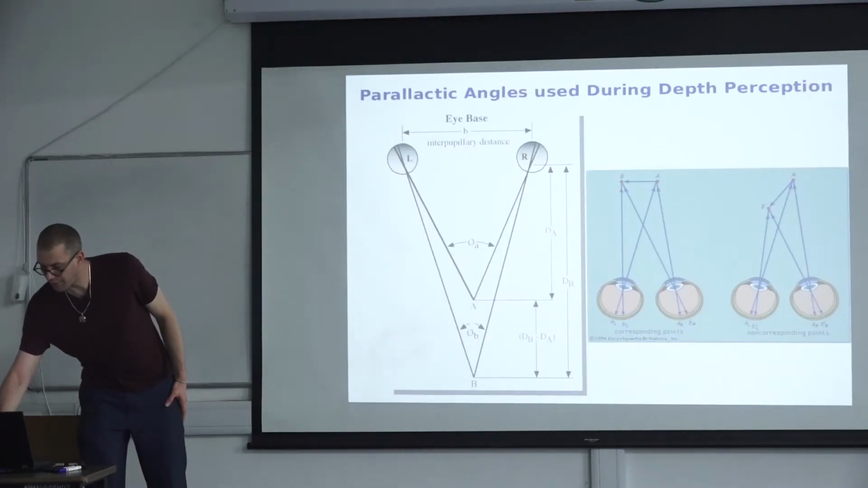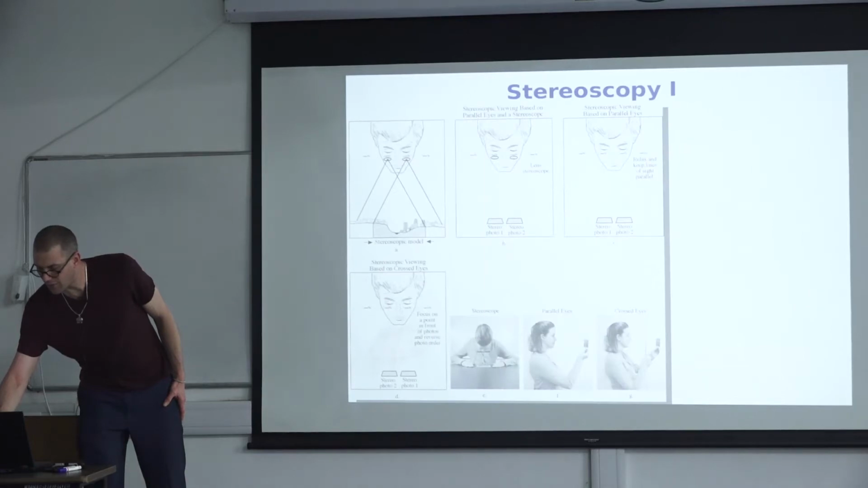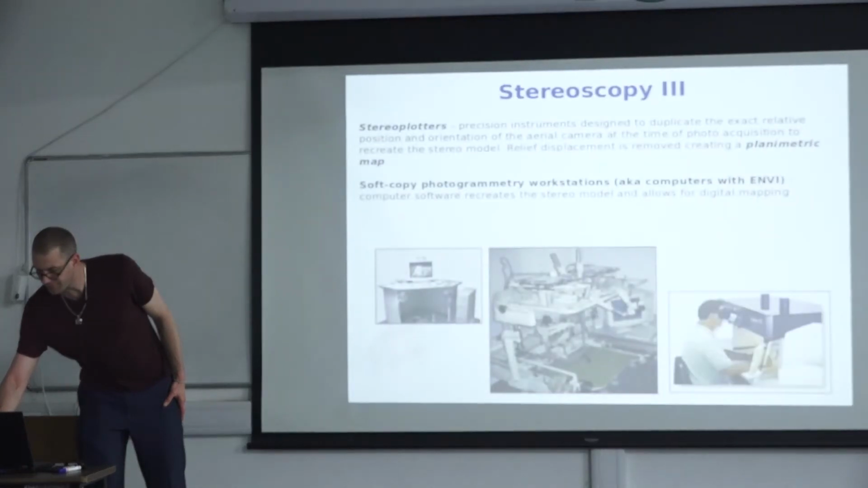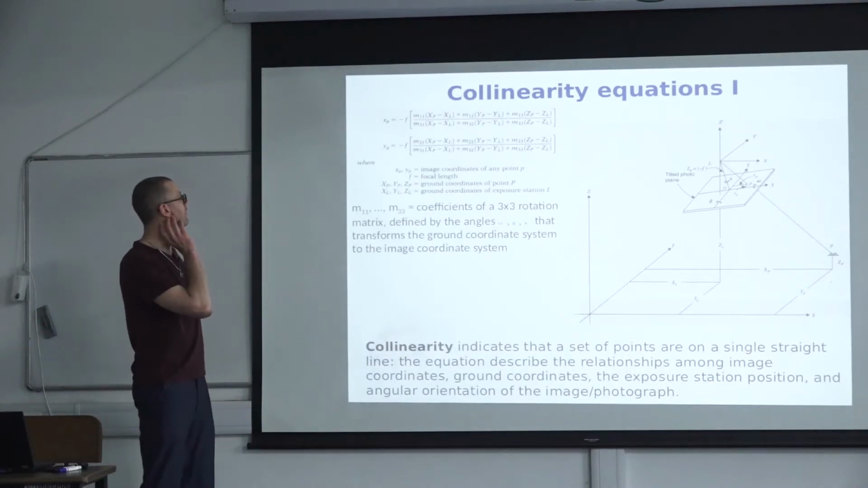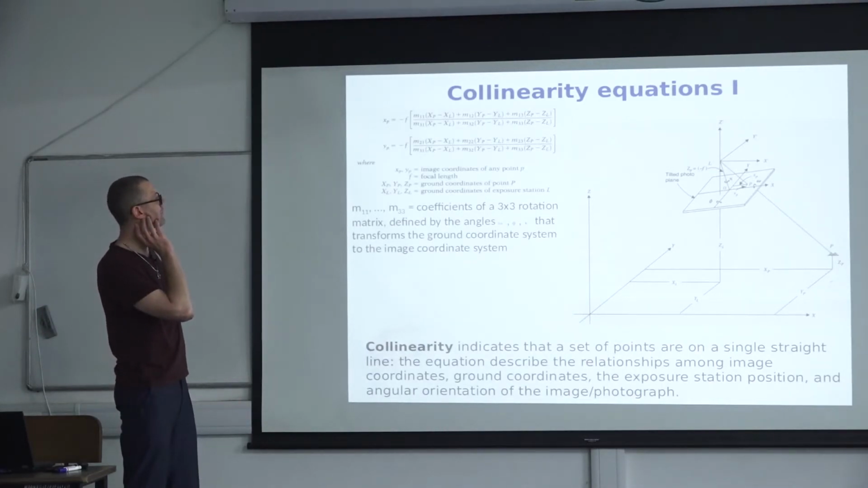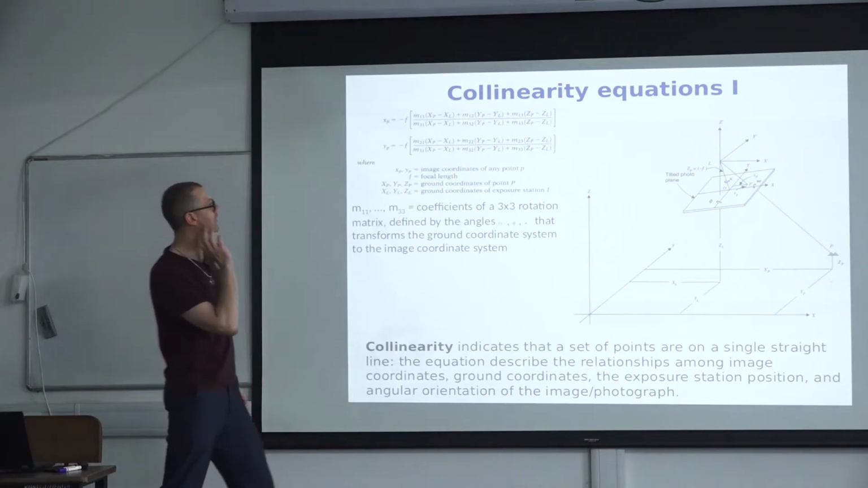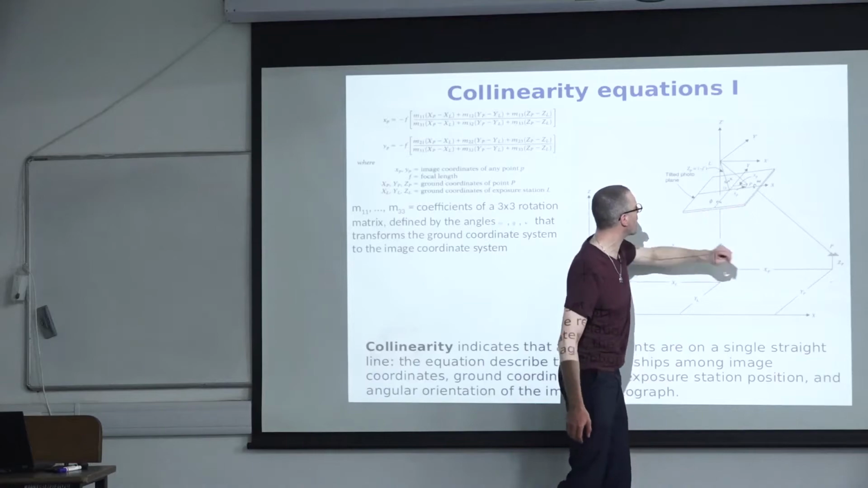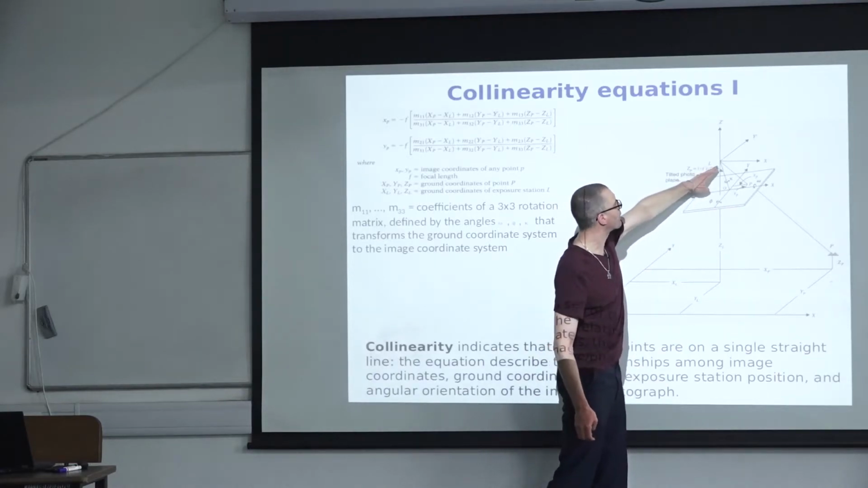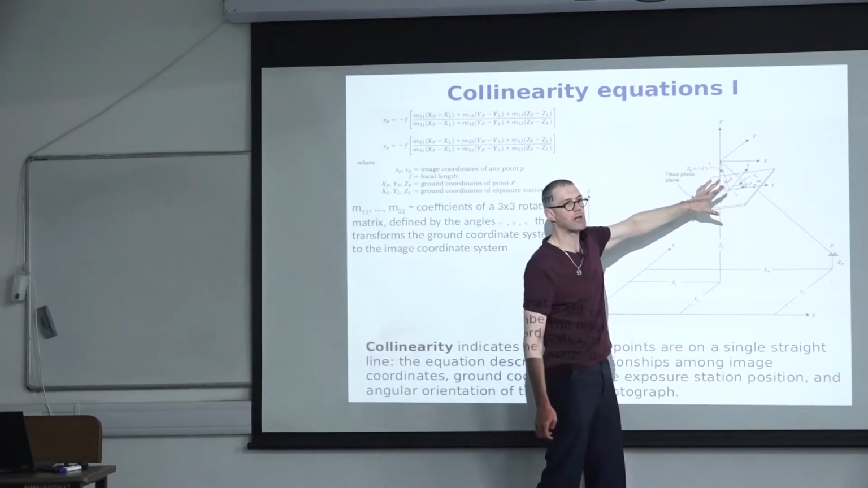I'm not going through detail here. I usually explain this. Just collinearity equations. These are the equations that are used to convert the information of the projected image to a ground image. This looks complicated, but it's really only a bunch of angles.